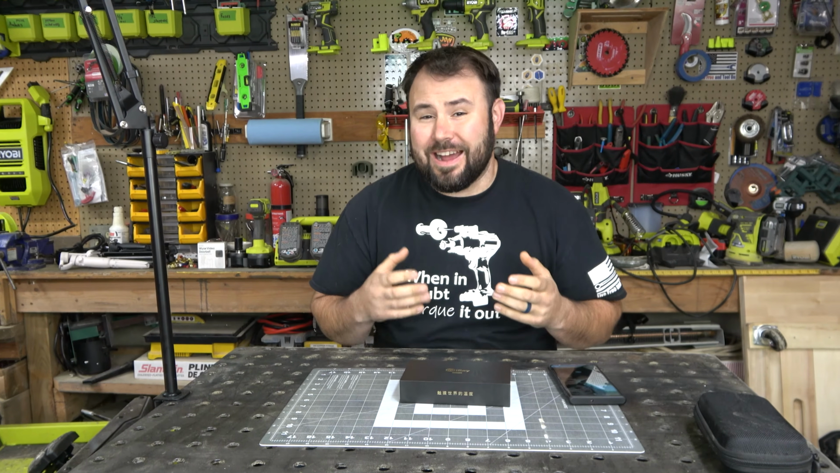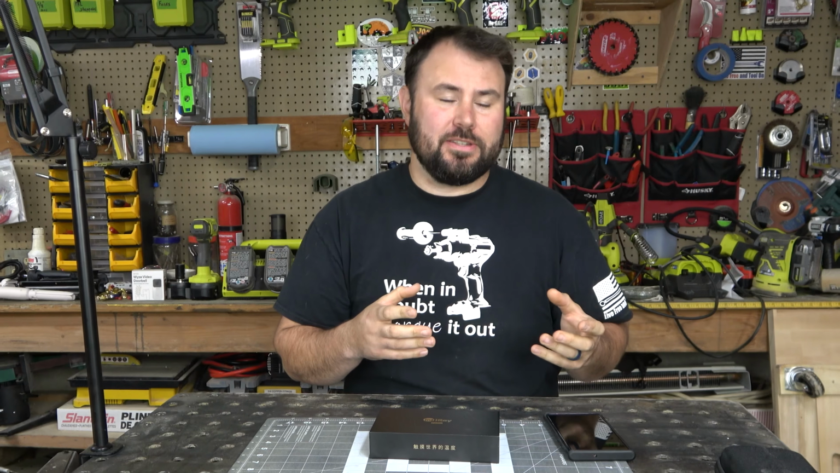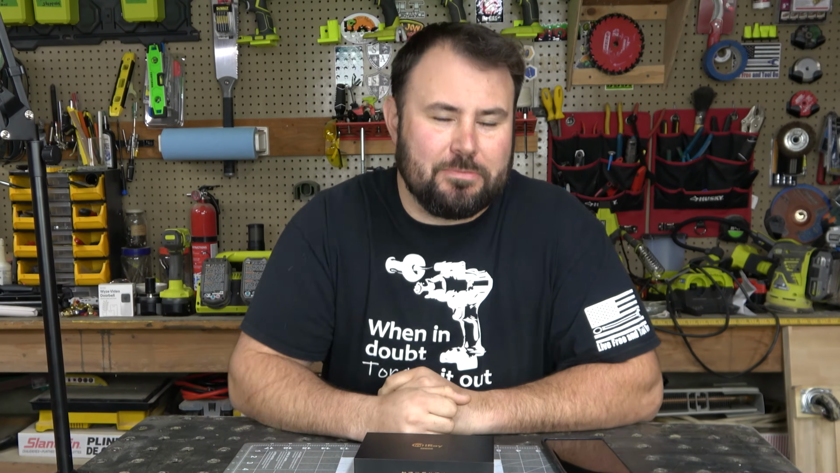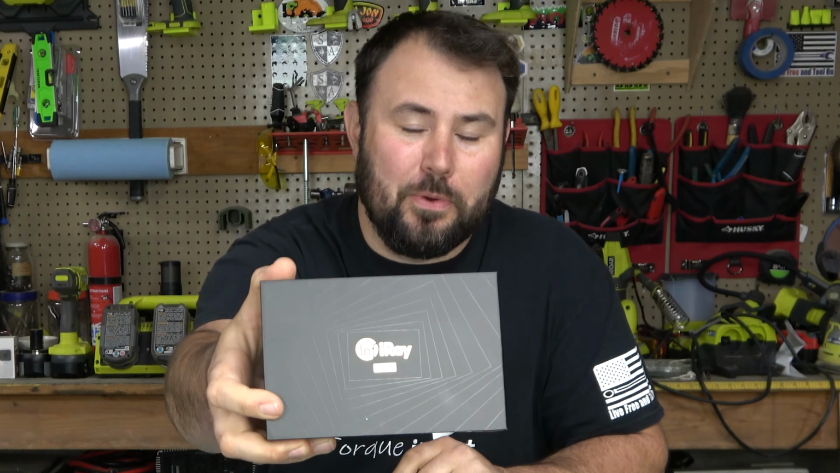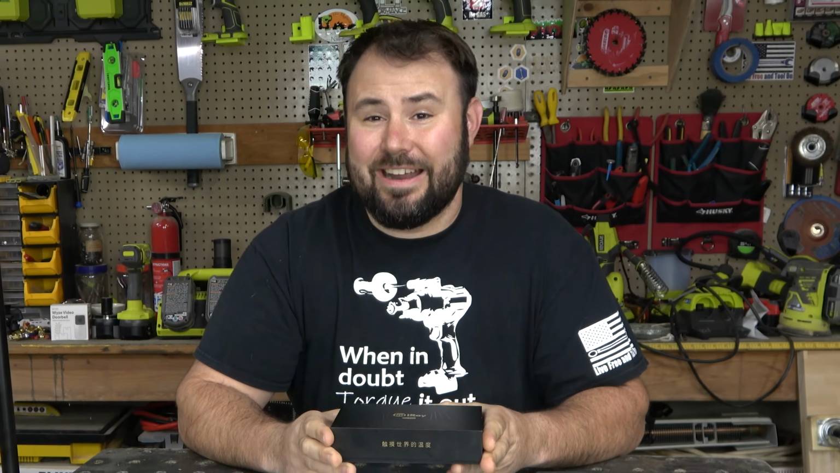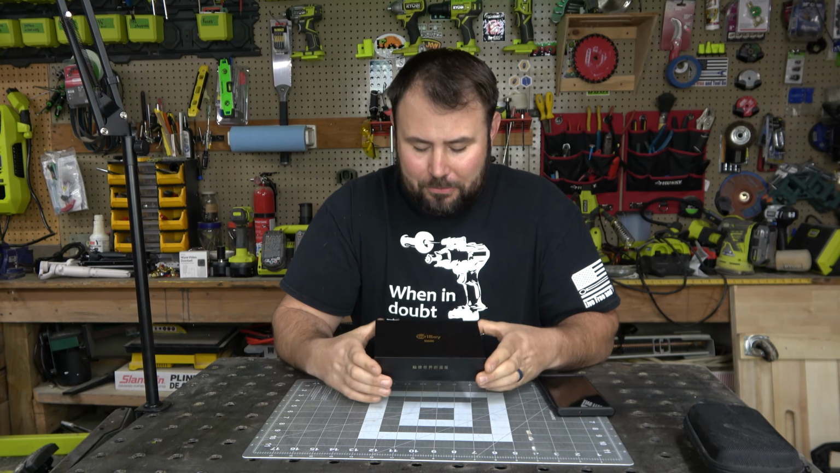As a tool reviewer, I get sent quite a bit of tools. Some of them make a lot of sense and some don't, but sometimes we get a tool that just is different. And it's a tool that kind of blows our mind. In this box today, we're going to be talking about a tool that I didn't expect, and I really didn't expect it to be awesome, but it was.